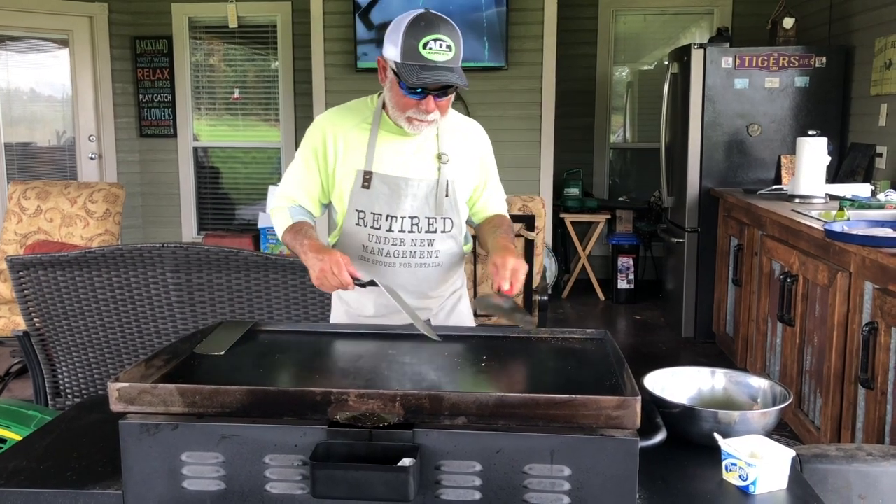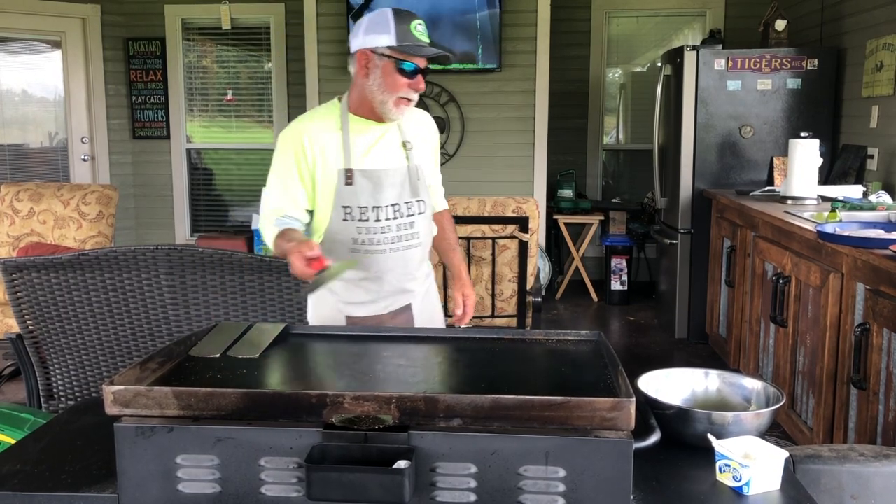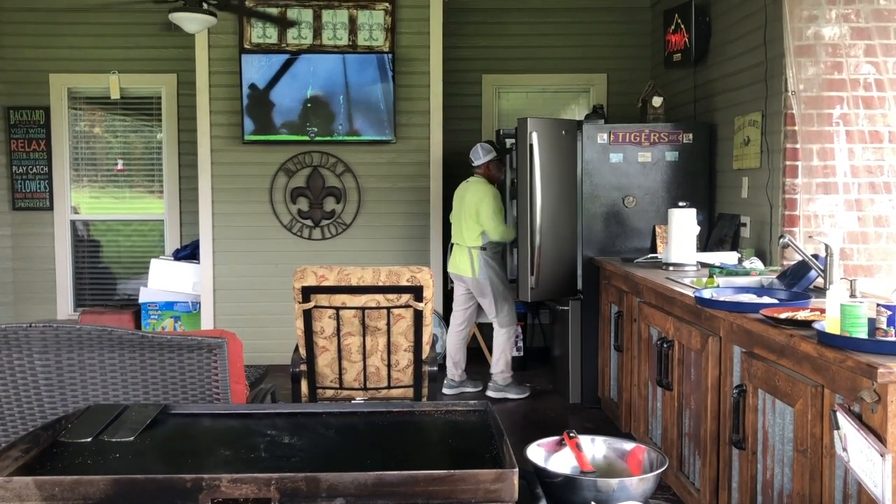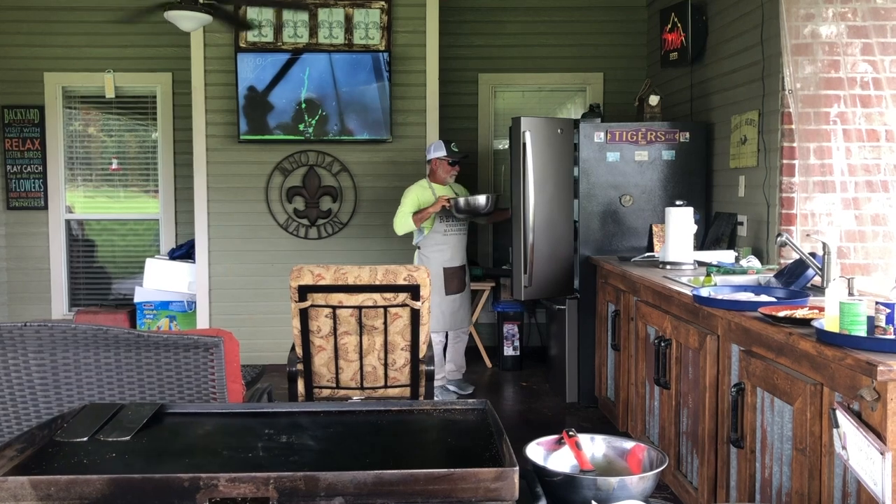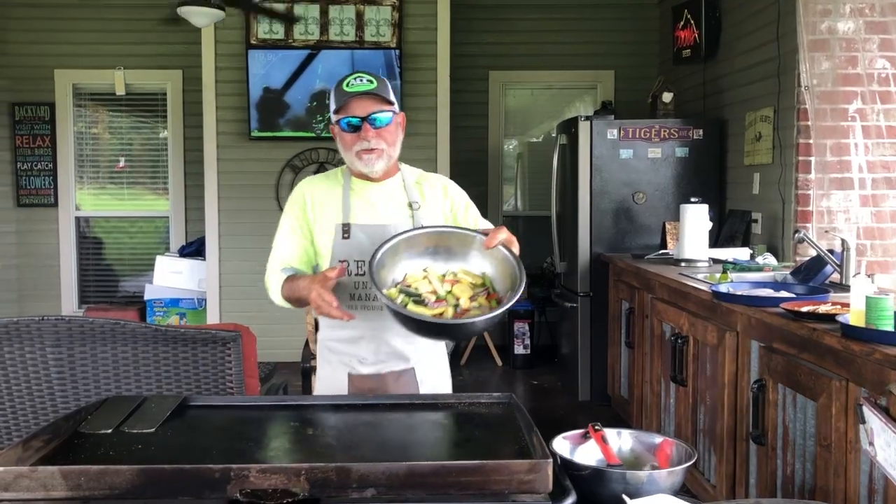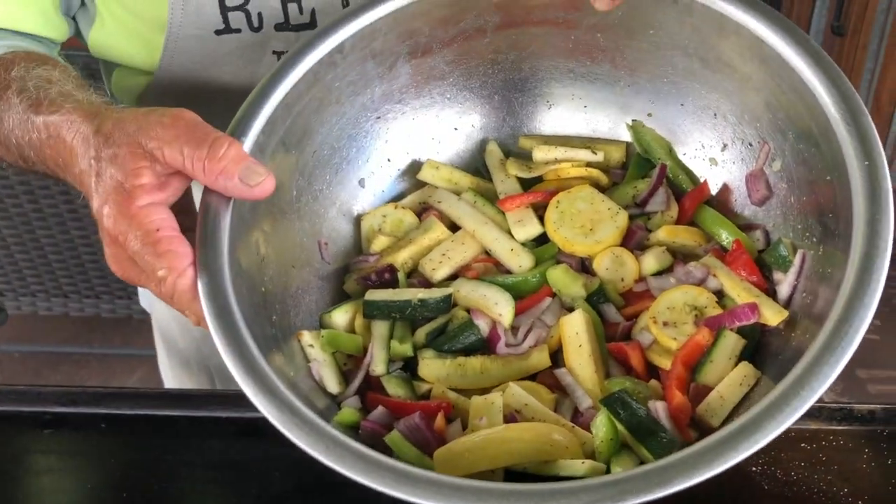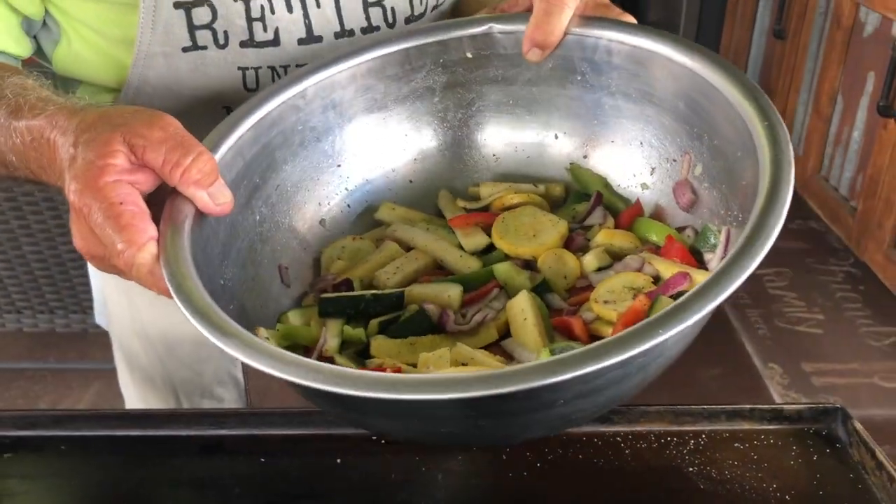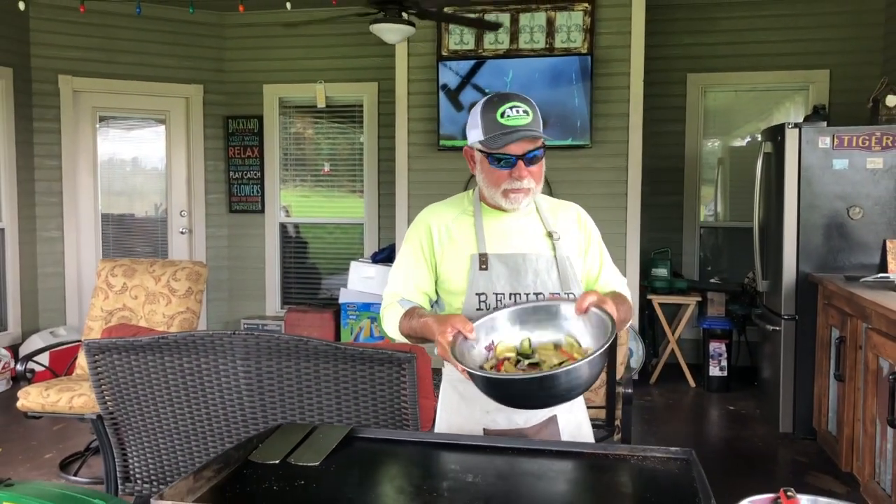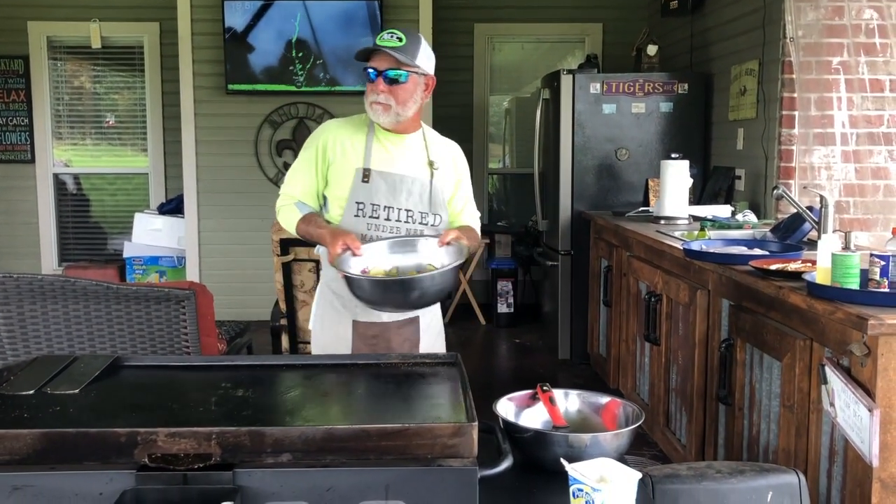If you want to know what goes good with fish, glad you asked. Vegetables. How's that look, JJ? All right, we have squash, bell pepper, onions, zucchini. Did I say bell pepper? And what you do with these, cut them up any way you like, olive oil, and there is a...